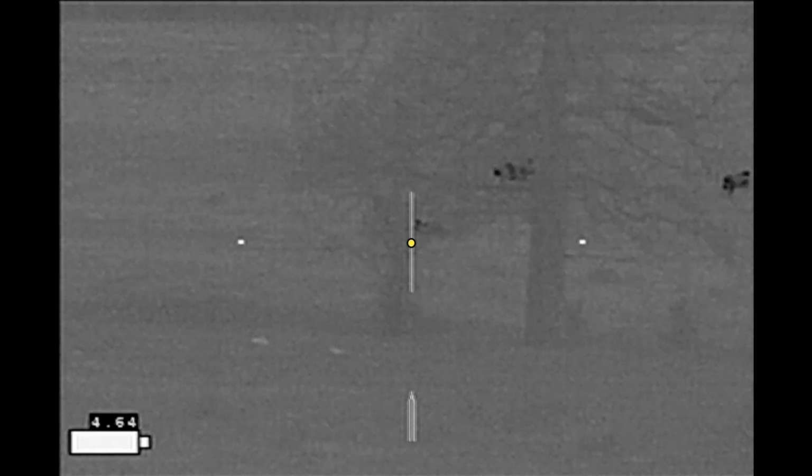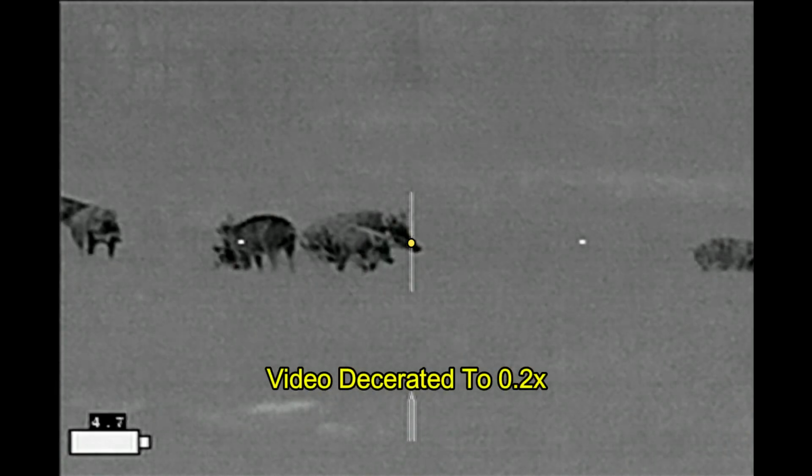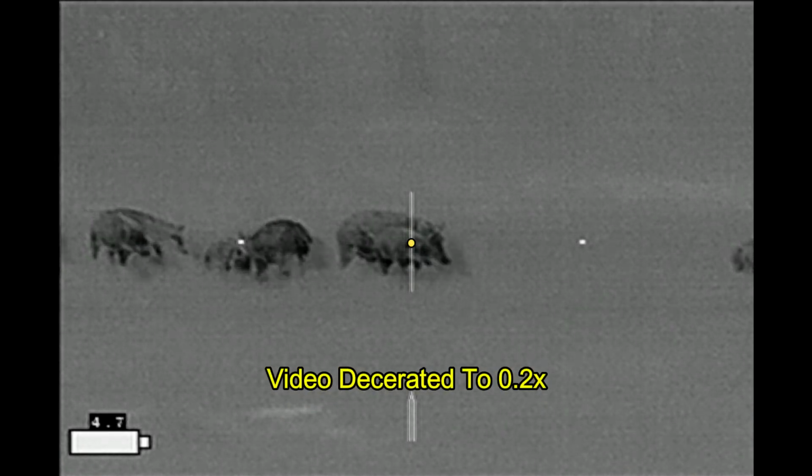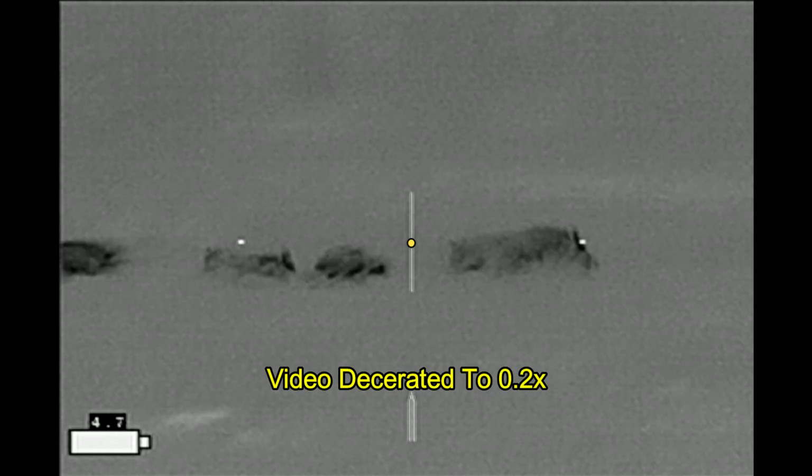Now the custom reloads of CRD Speer Gold Dot bullets I'm using have had excellent penetration, so watch this in slow motion. Did you see what happened? The bullet entered the shoulder as intended. I expected it to go through and hit the big sow behind it. Instead, it deflected off the spine, exited out forward of the hip, gave the big sow a goose, and the bullet bounced off high in the air.